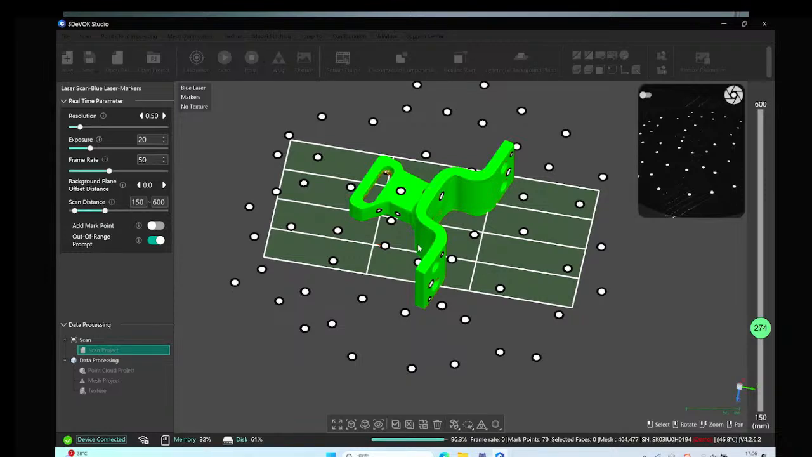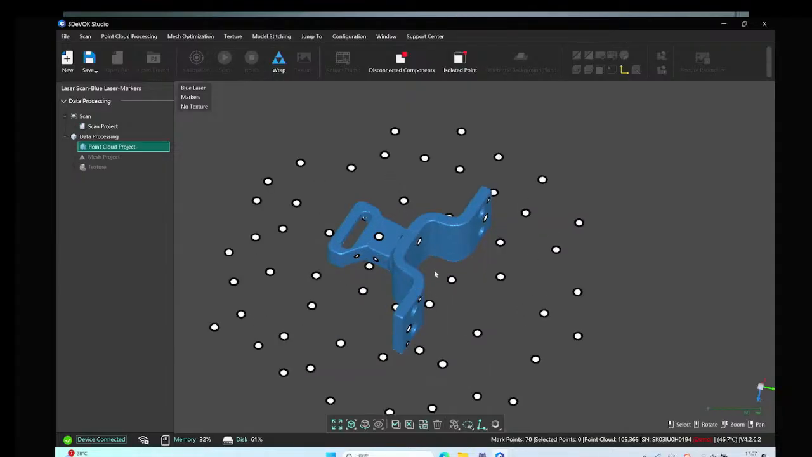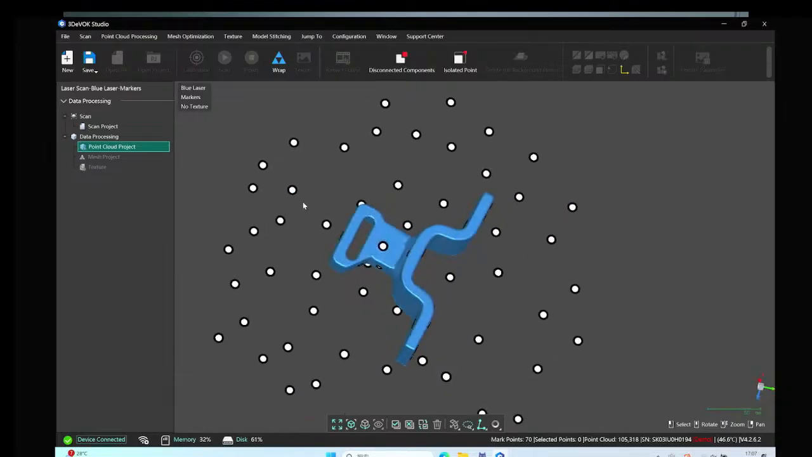Then we turn to the point cloud interface. At this step, we need to save the point cloud project. And also, we can process the data to remove some unnecessary parts, including the isolated points and the disconnected components.